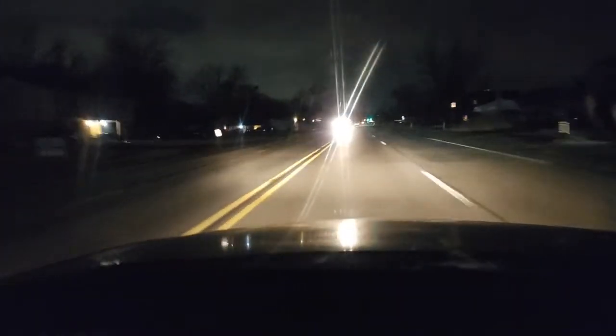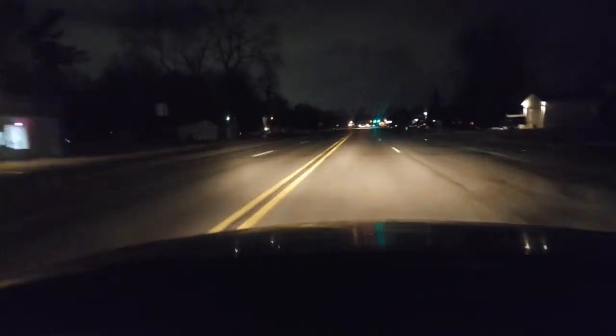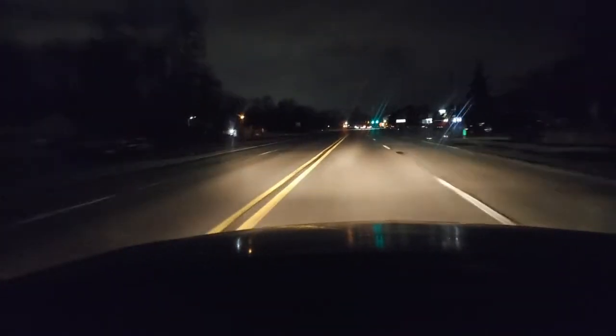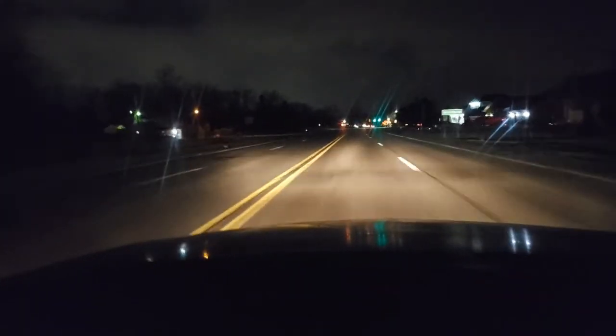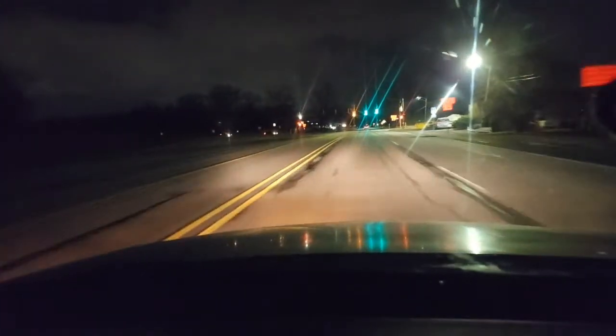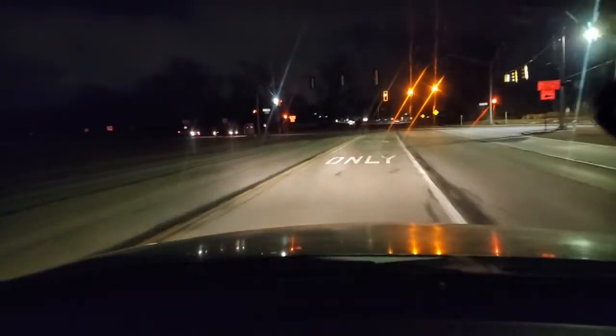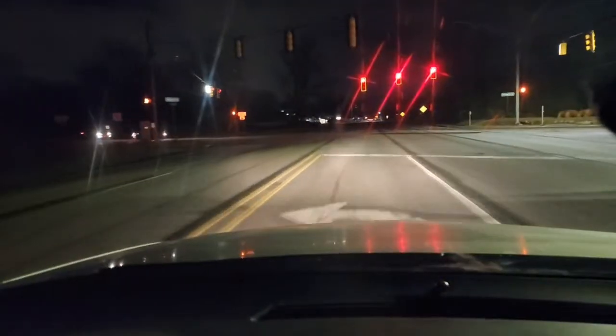So we're at about 45, taking our time. At the light, we're going to have to make a left turn. This is another residential area. So just before the light, where the line is broken, this is where we should be merging in. And here's the broken line. This is where we merge in. And it's yellow, we squeeze our brakes.